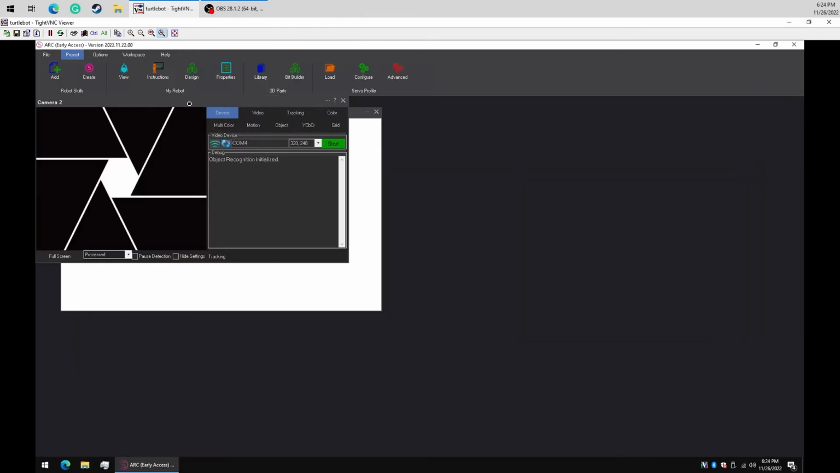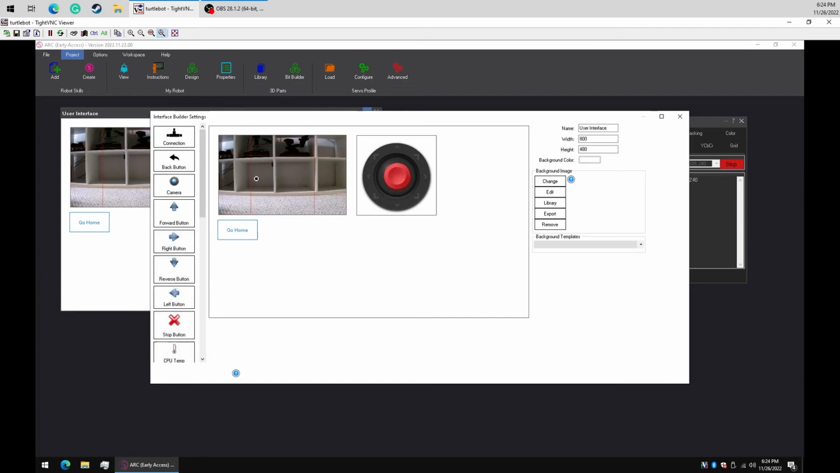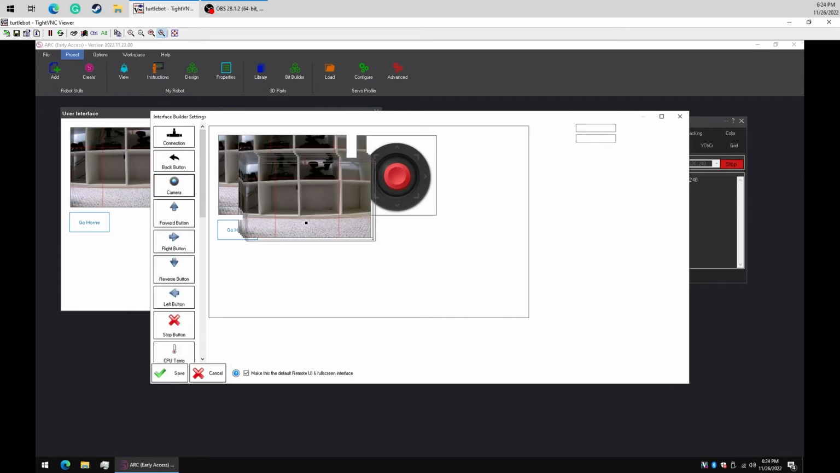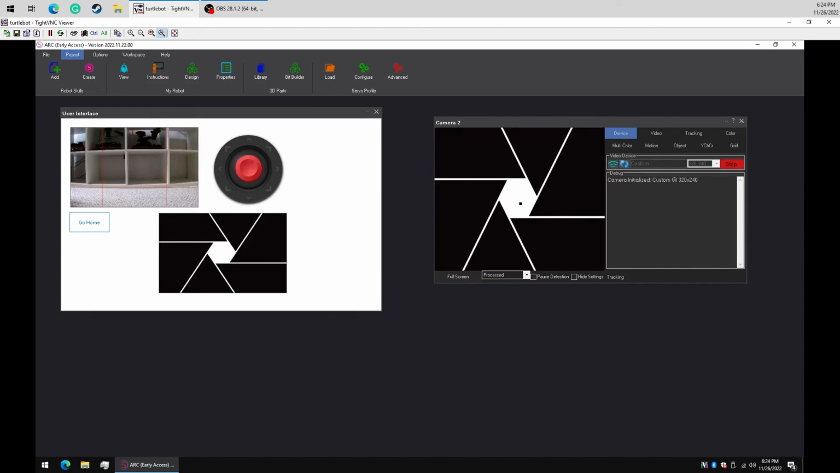And on this camera, we're going to specify custom, and we'll start that camera. Now we're going to edit our user interface, and we're going to add another camera. In this one, we're going to drop down and select our camera number 2. Of course, there's nothing in there right now, right?